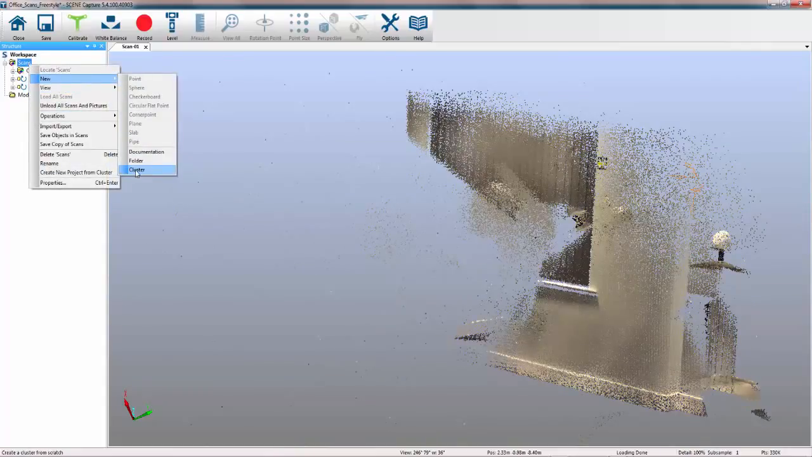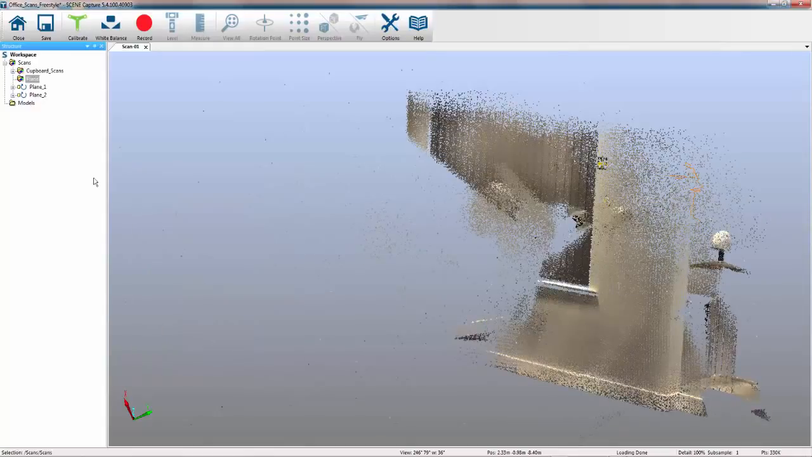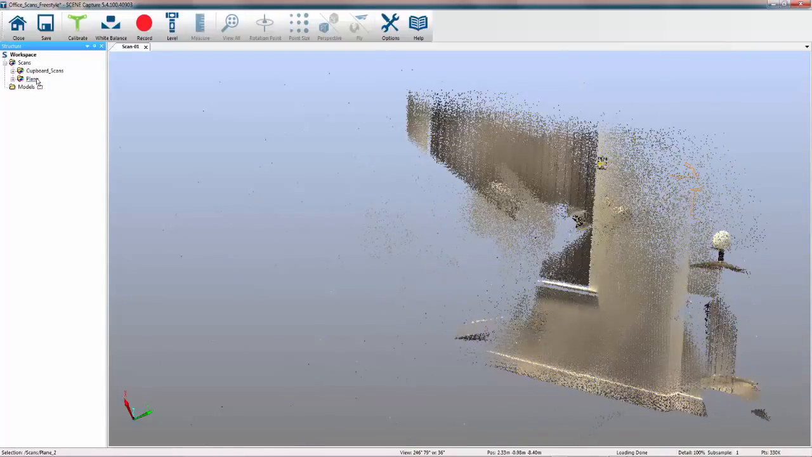Now, when I import this data into scene process, it will automatically bring in these clusters. Also, when I get to the movie where I'm going to combine FARO focus data with FARO Freestyle data, when I import this project into FARO scene, where I already have my focus data set up, it will automatically bring in these clusters as well. So straight away, I'm starting to build some structure.